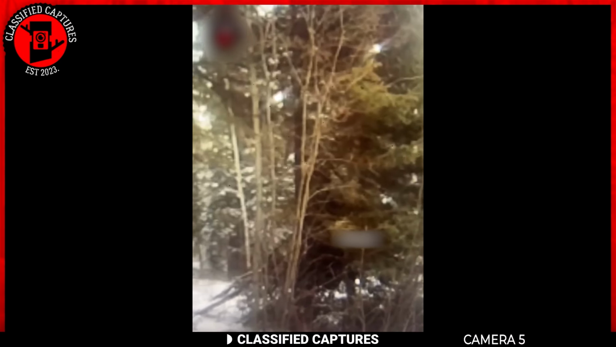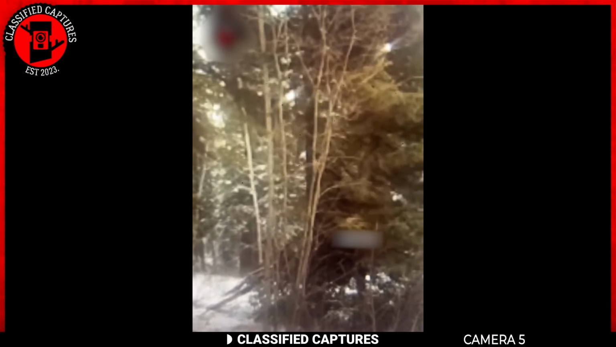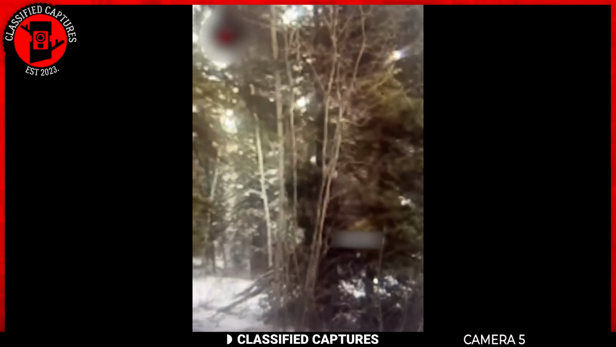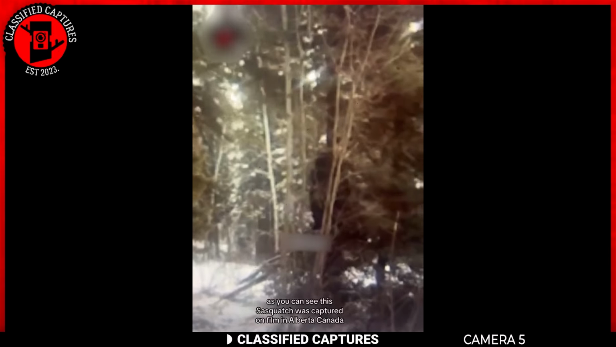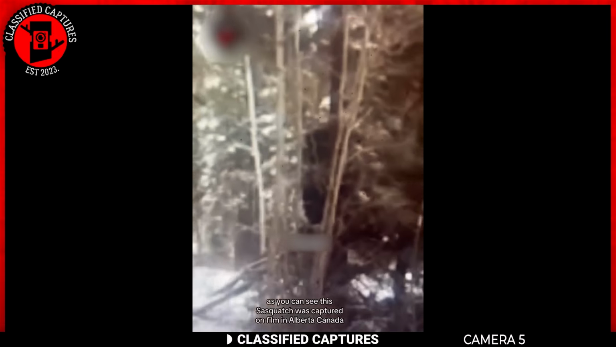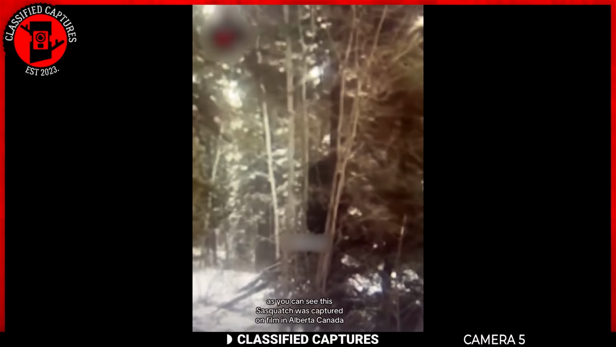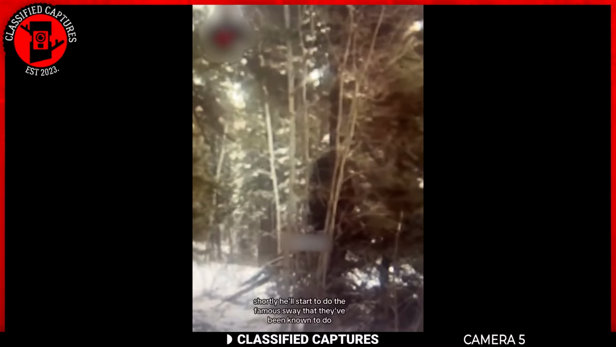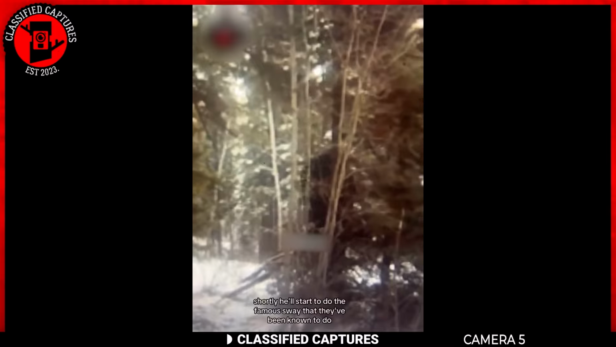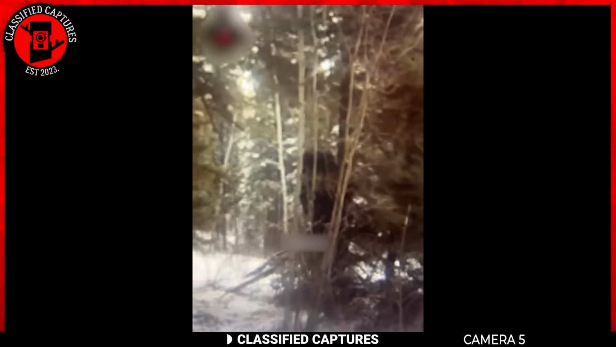Julius doesn't believe the man's story, though, and thinks it's a bad edit. But then again, that's just Julius being Julius. What do you think, though? Could this be the elusive creature, Bigfoot, lurking in the Alberta wilderness? As you can see here shortly, he'll start to do the famous sway that they've been known to do.